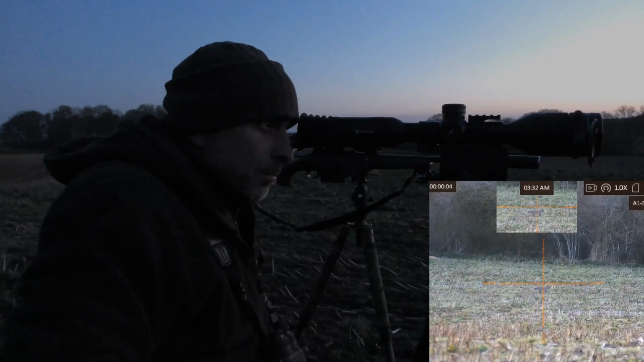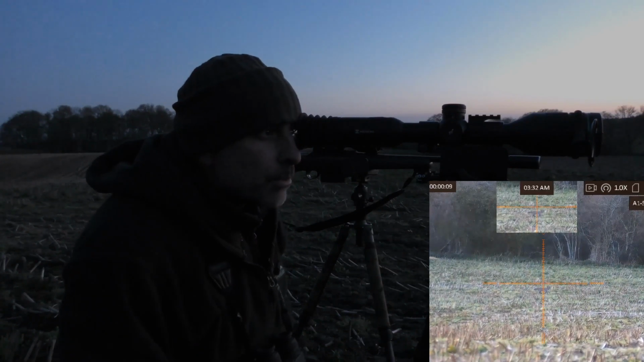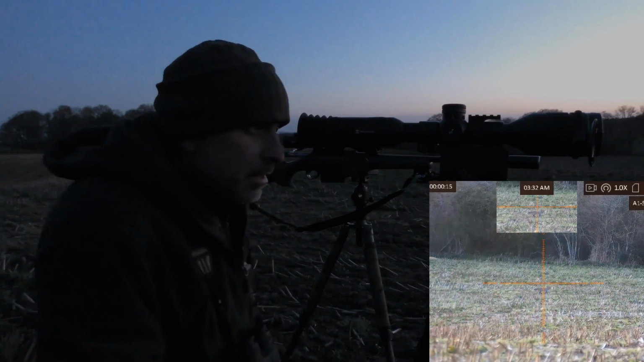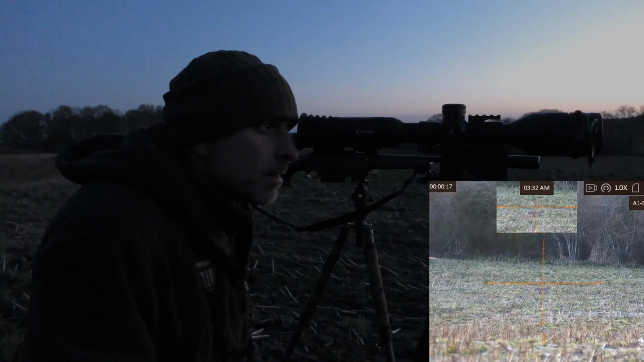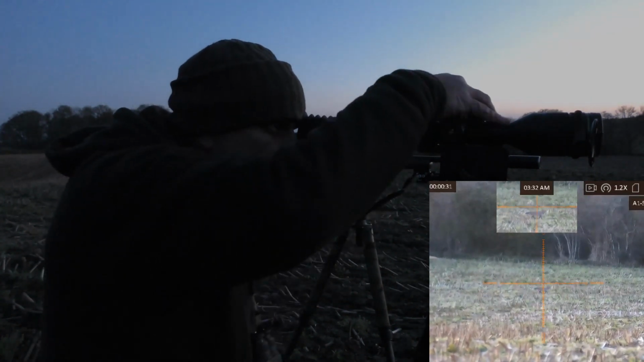Okay, so we're now recording. Yeah, it's still nice colour actually. Again, it's actually possibly better at dusk than the C50 maybe for colour. Let's just zoom in on this one, remember how to do it.